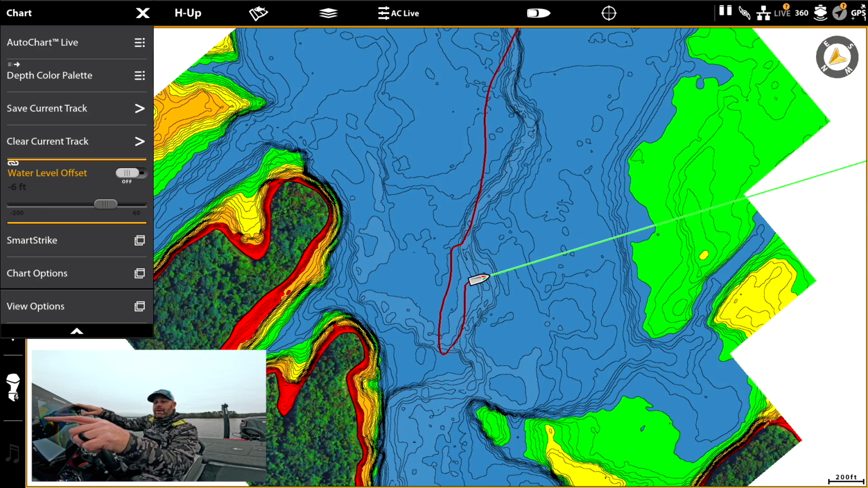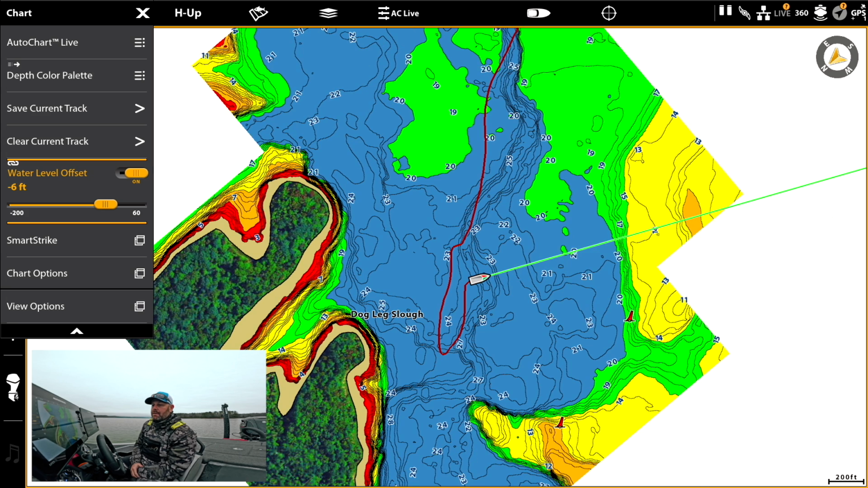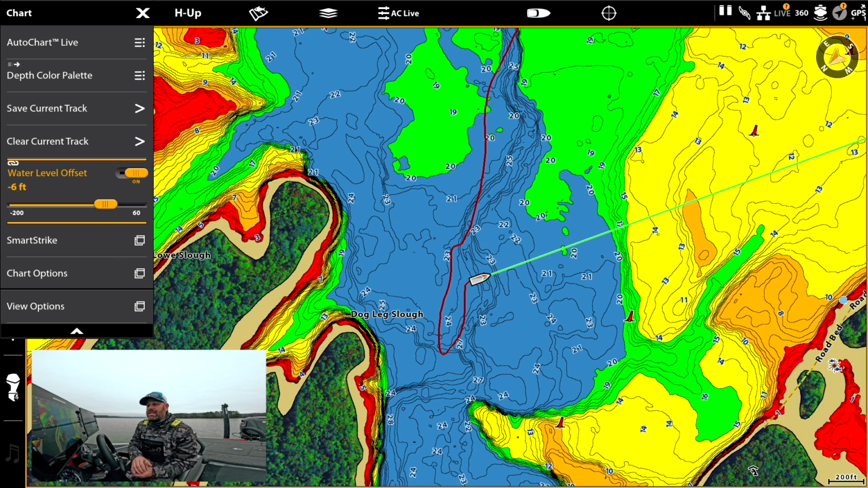Now watch what happens when we turn it on. It automatically adjusts all of your contour lines for the depth of the water the day that you are fishing. And that is huge, because what good does it do to have your shallow water highlight at 5 feet when they've dropped the water 5 or 6 feet, and now you're definitely gonna run aground.